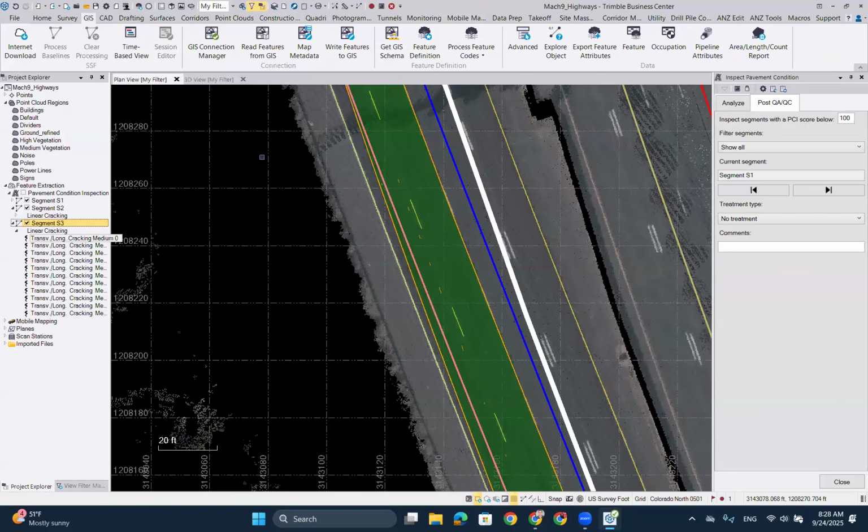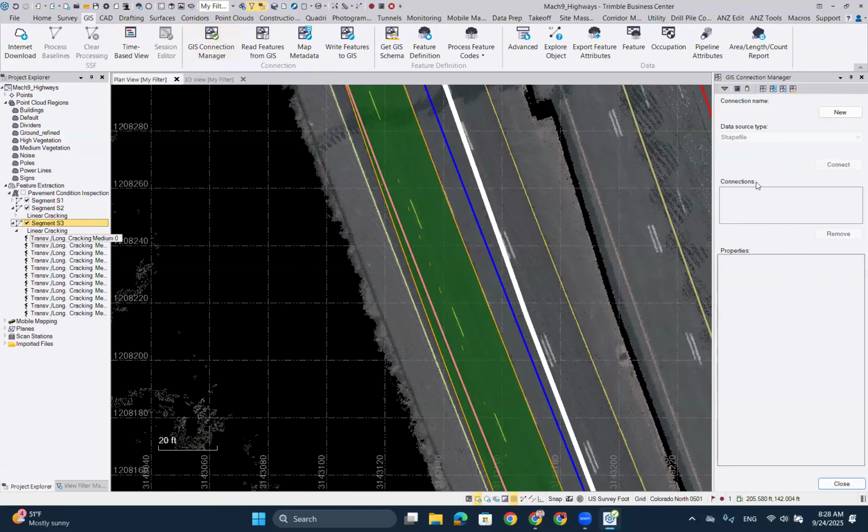If you go into the GIS section, you can see here, if you go to GIS Connection Manager, which unfortunately doesn't want to work for me this morning, but in here, if you create a new connection, you'll have different options of how you can export these results now. So you can just do it directly into a shapefile, a file database, or you can go directly into your Esri service. So if you go in there, you have to have your URL and your Esri service set up to connect with TBC.